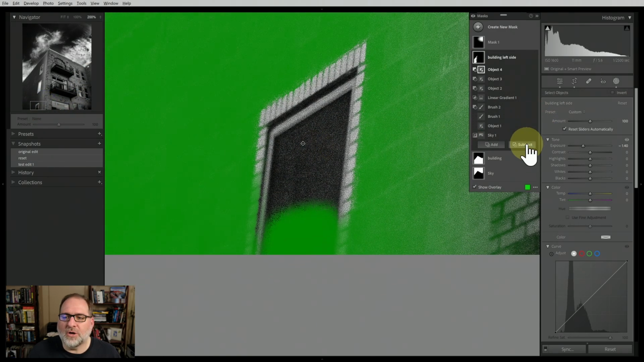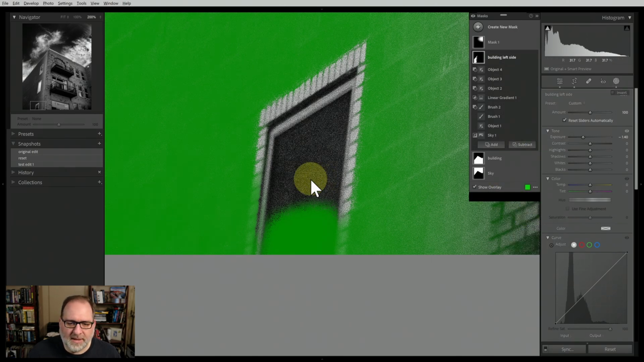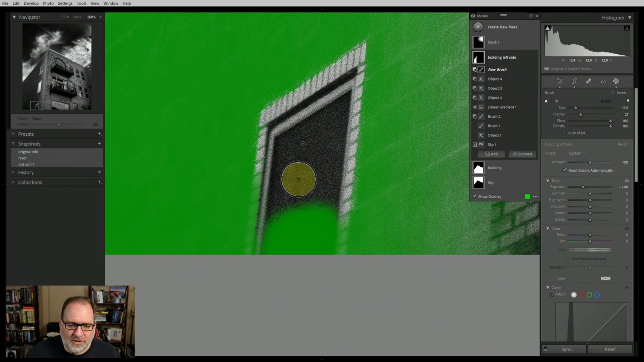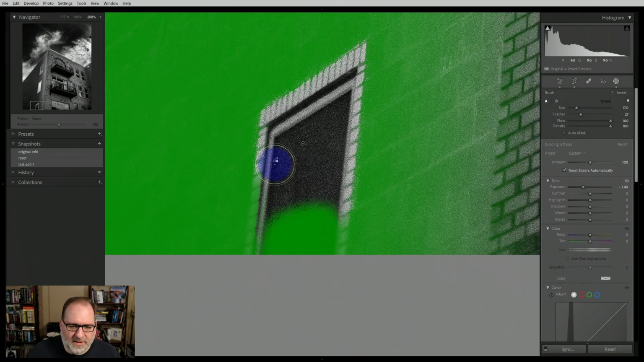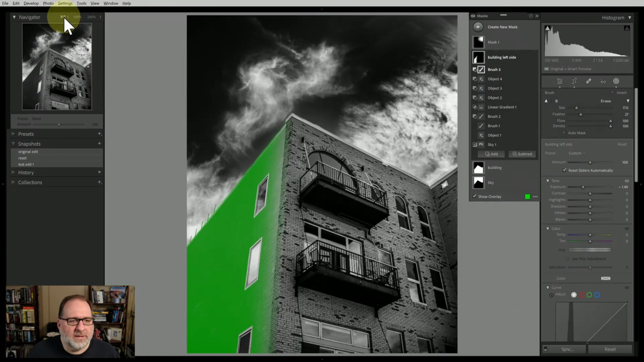We'll go into this same mask and hit subtract, brush, and then I will use a brush. I'm going to reduce the size of it with my mouse wheel, and then I'm going to subtract out the green color, the mask from this, and now we will have our third window. If I go back to fit in the navigator, now you can see my mask for the left side of the building. I've got the cutouts for the windows.